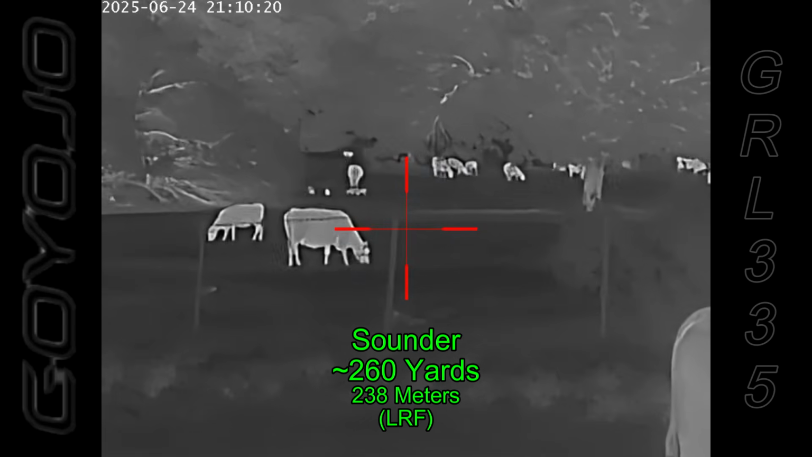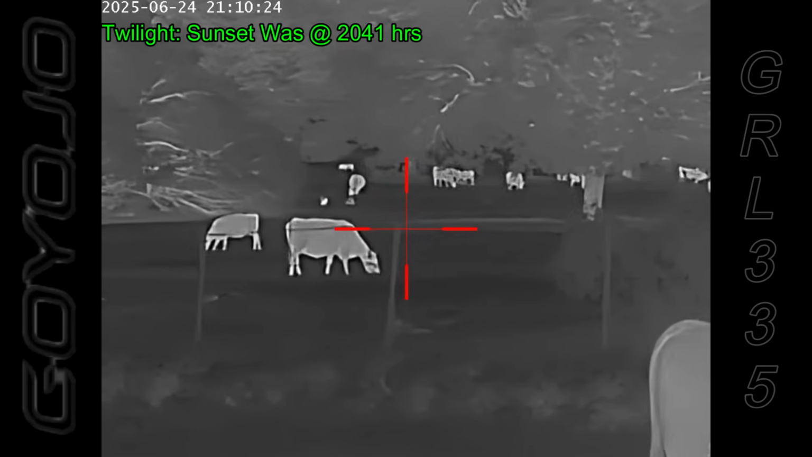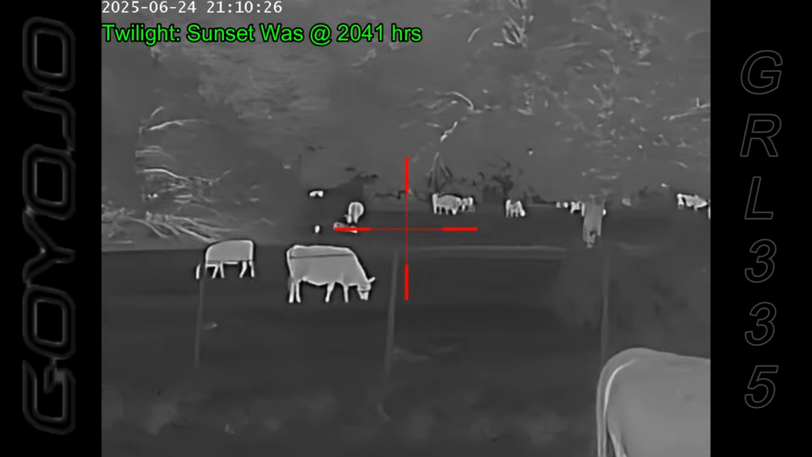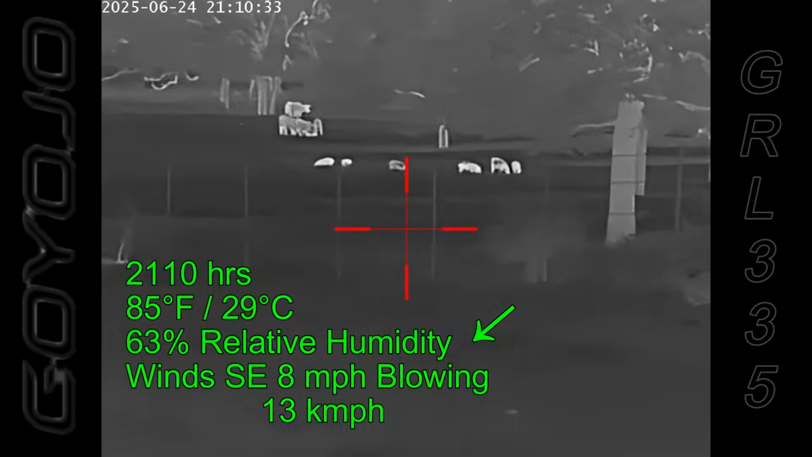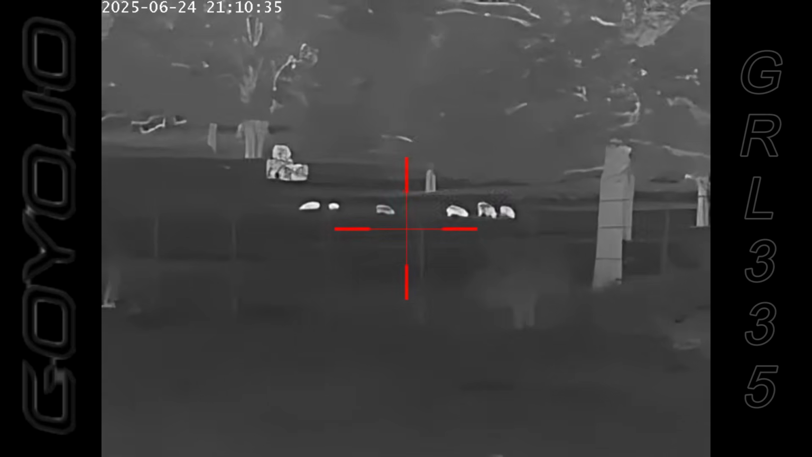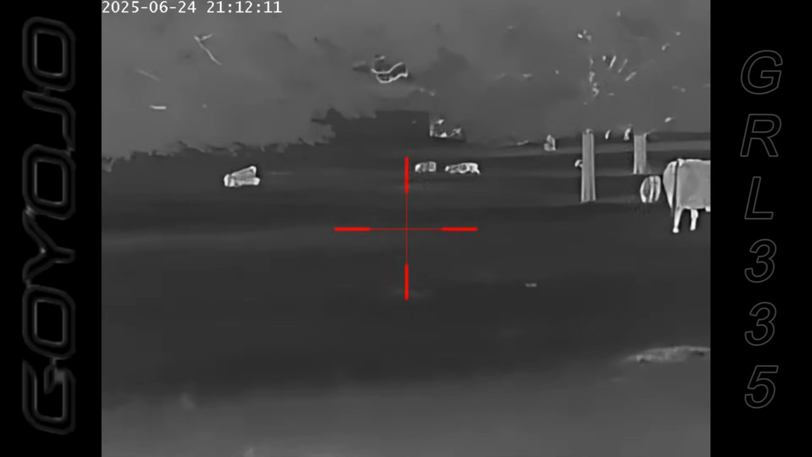We've got a sounder out there about 260 yards. I don't know how far away that hog in the background that's running back and forth is, but the other hogs are about 260 yards away. The wind isn't going to be a problem for me at this point. Just need to move up and get my shot.